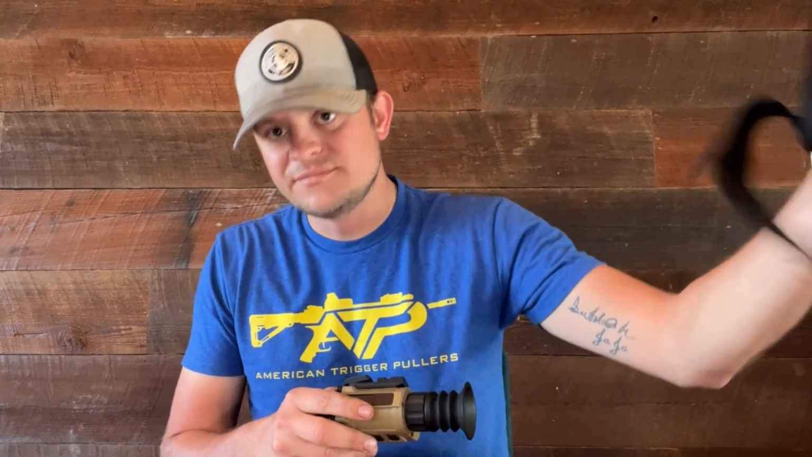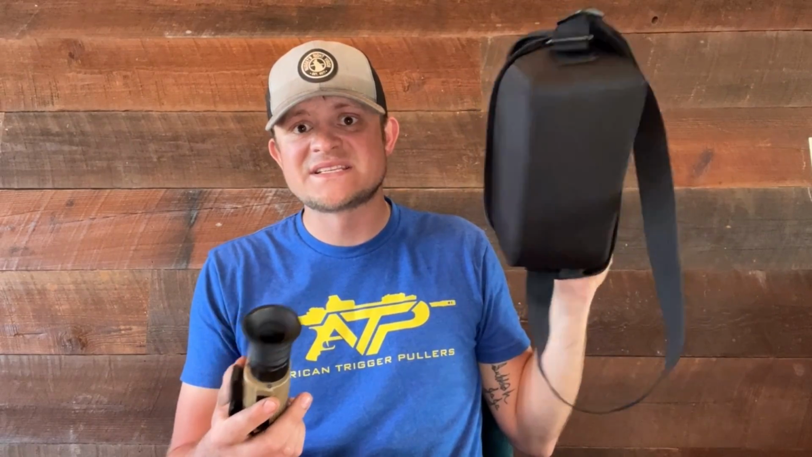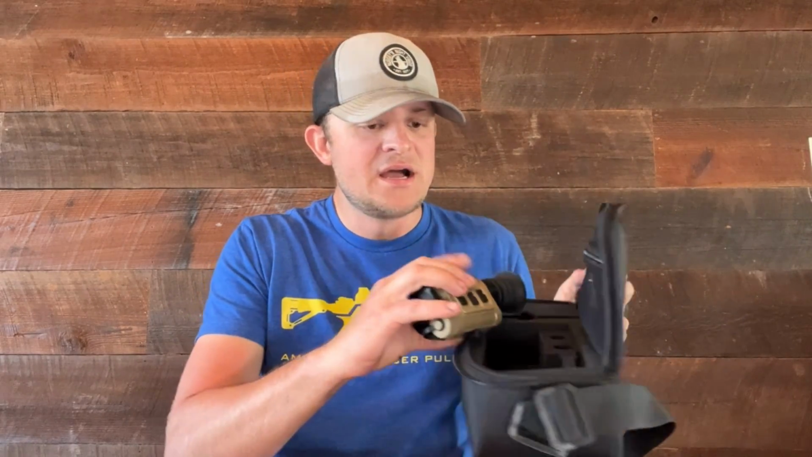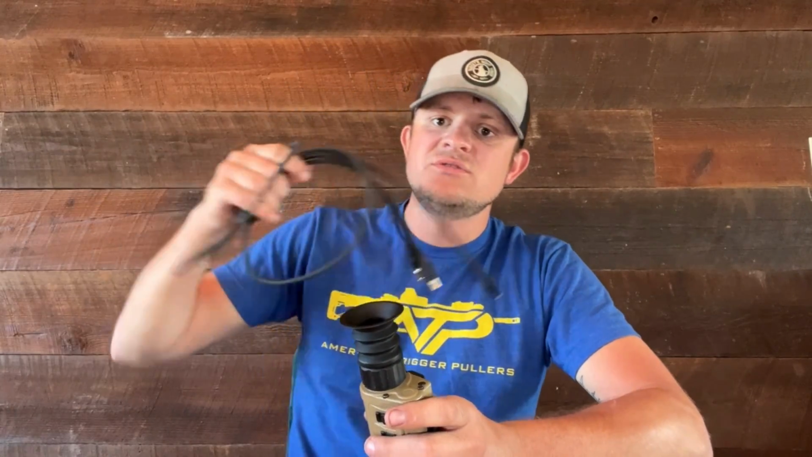So first off, if you're going to buy this, it's going to come in this case. It's a really good case. It has cutouts, so you know your thermal goes right there. It'll come with 2 batteries, a charger for your batteries, different mounting for your optic, helmet mount. There's one right there, that's for your helmet, or clip-on, or can be a standalone. This can be used as standalone as well. That's about it. It also comes with this USB cord.